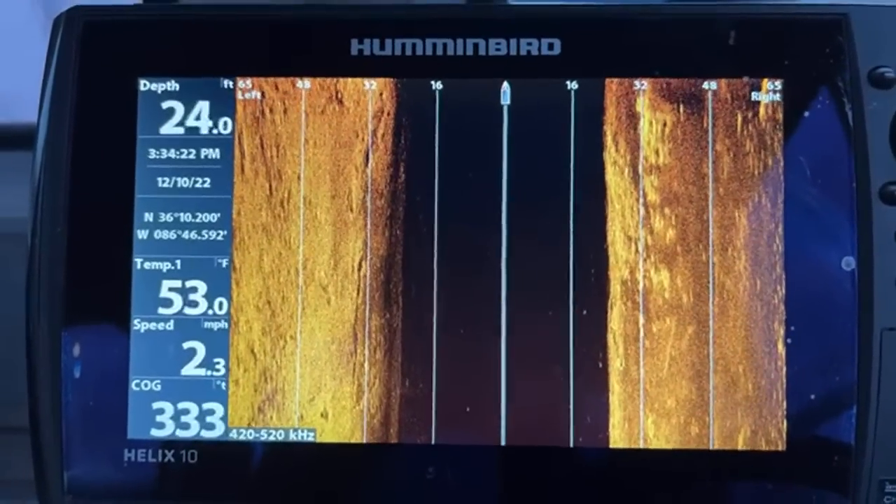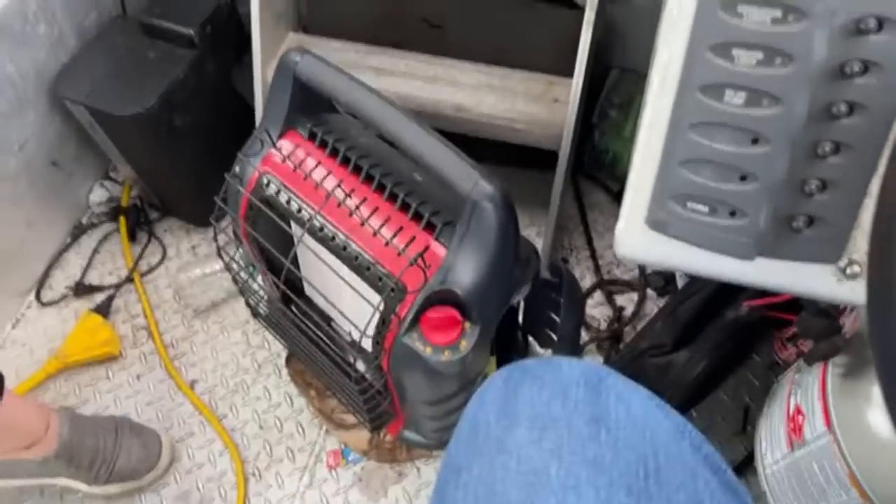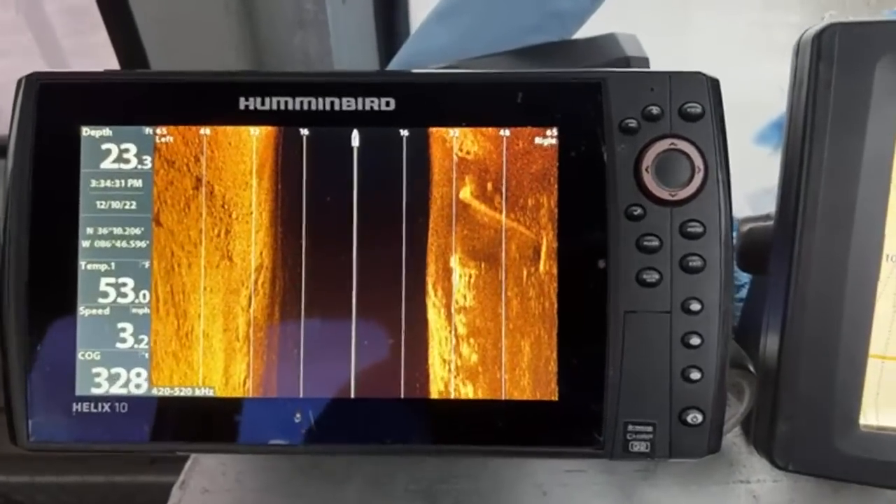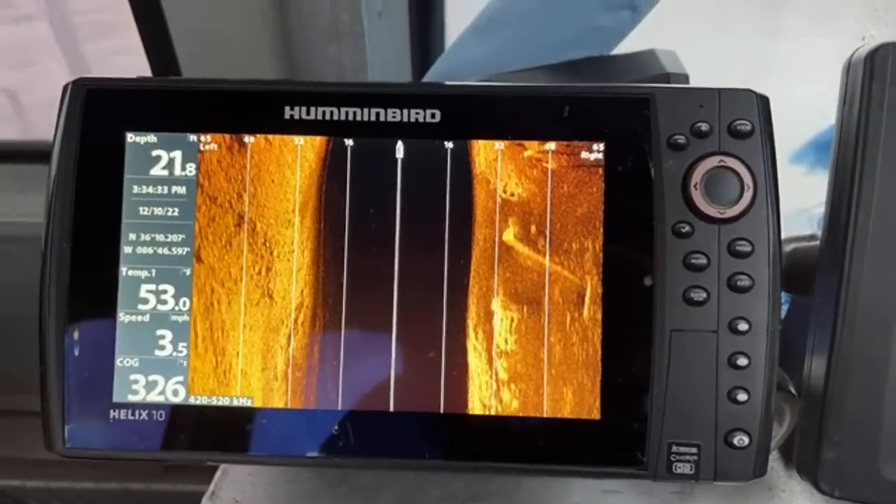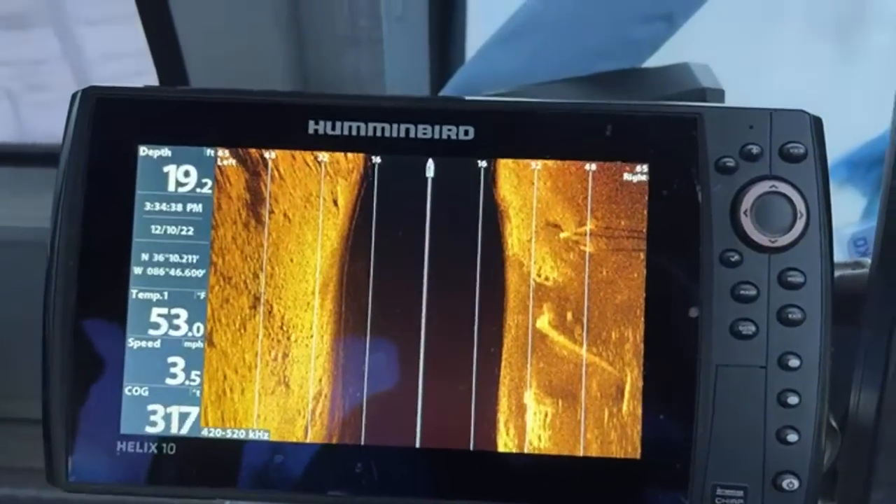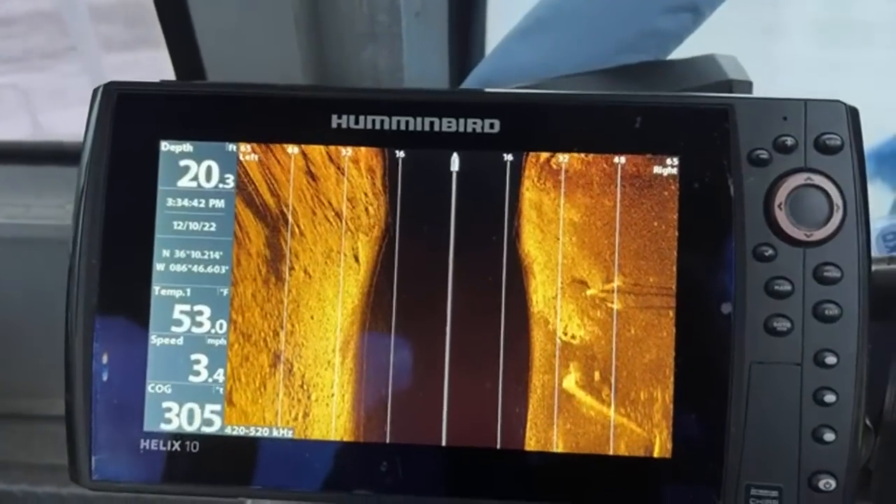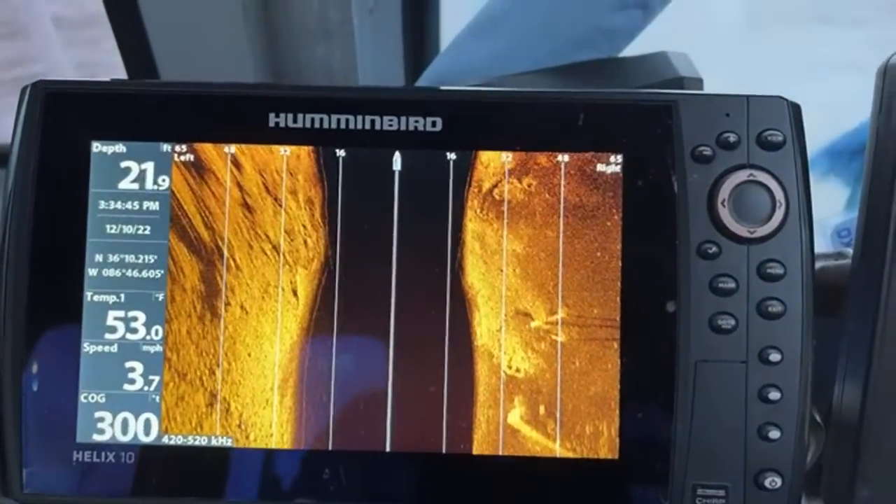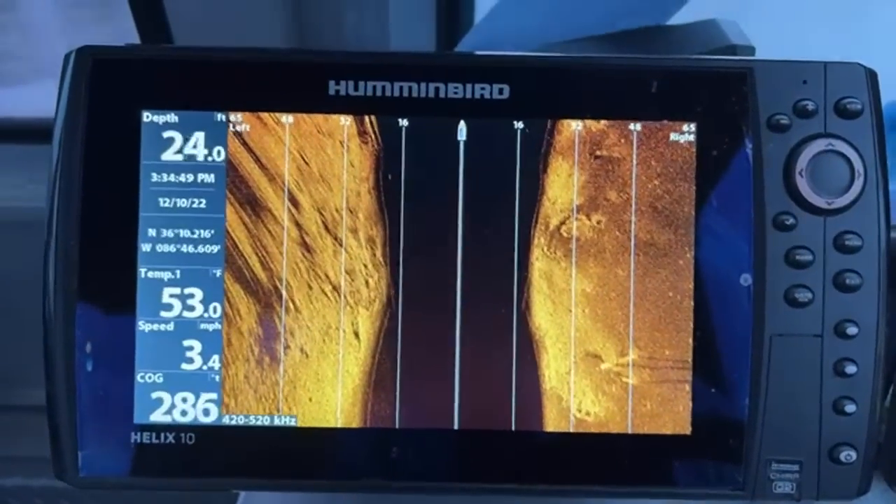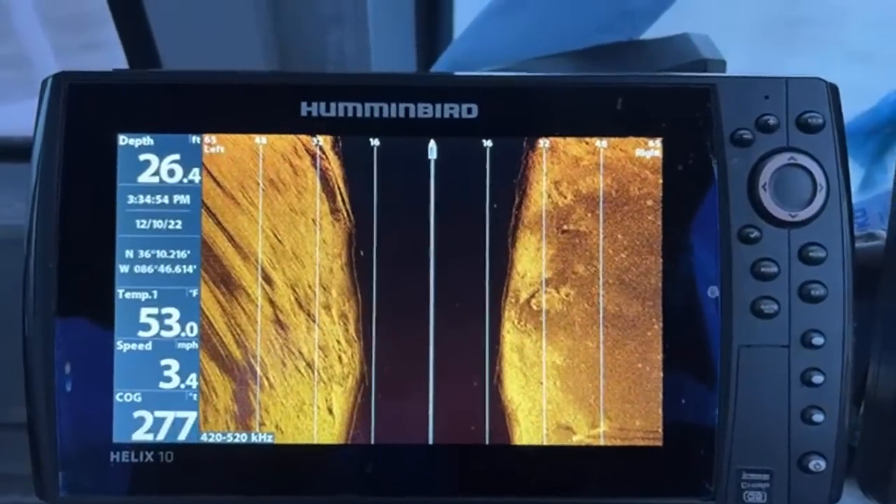The propane tank runs the buddy heater. Somebody had asked what the gas tank was for. Which probably needs to be turned on. Our boat's a mess right now. We're on this boat 24/7, guys. I mean, we're always on this boat. So what you guys see is my mess, pretty much.